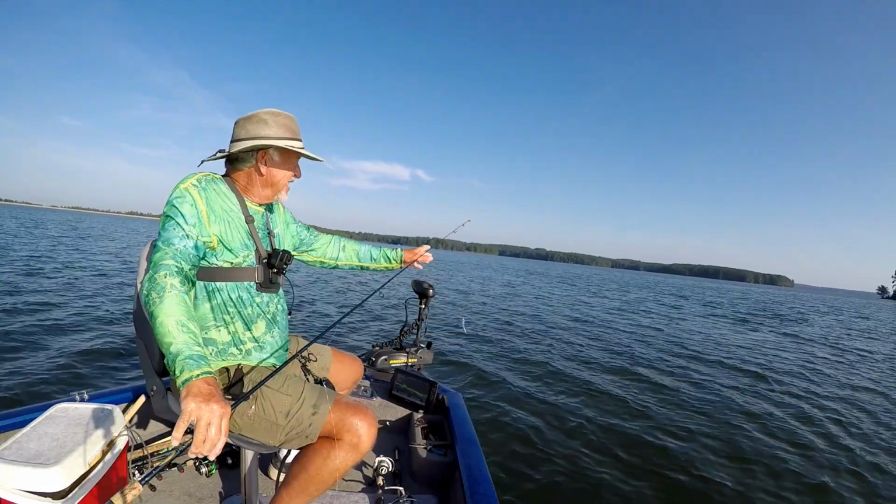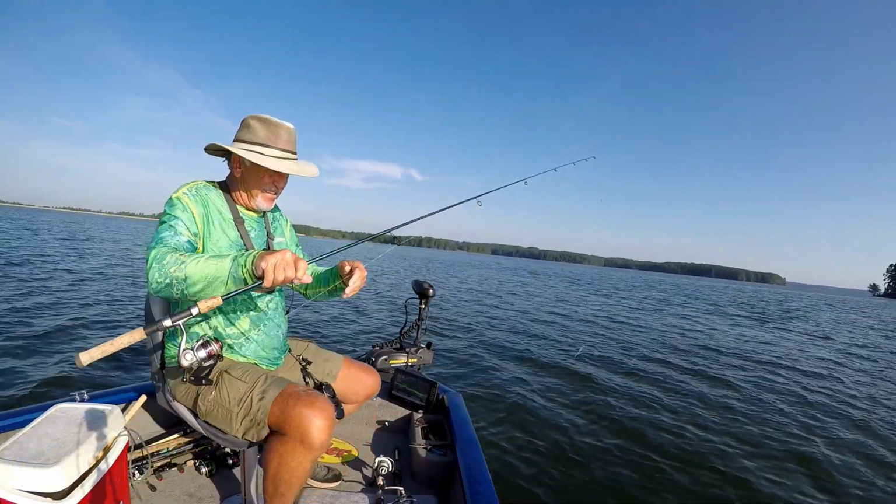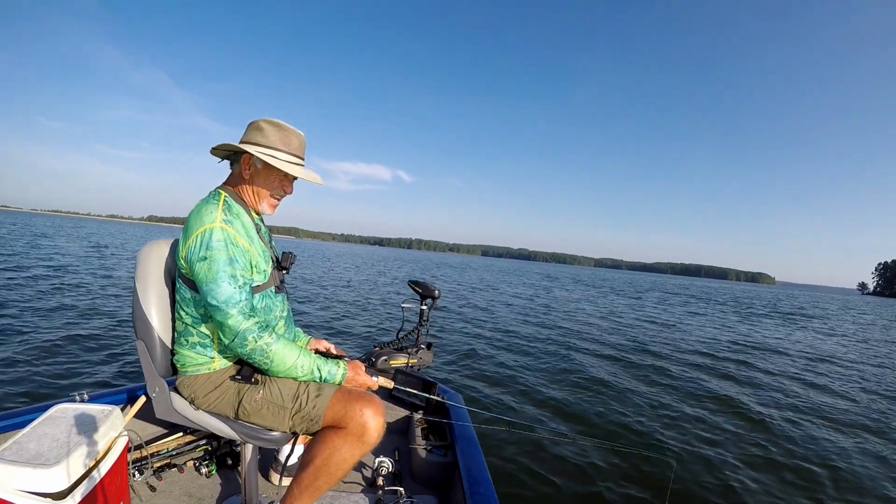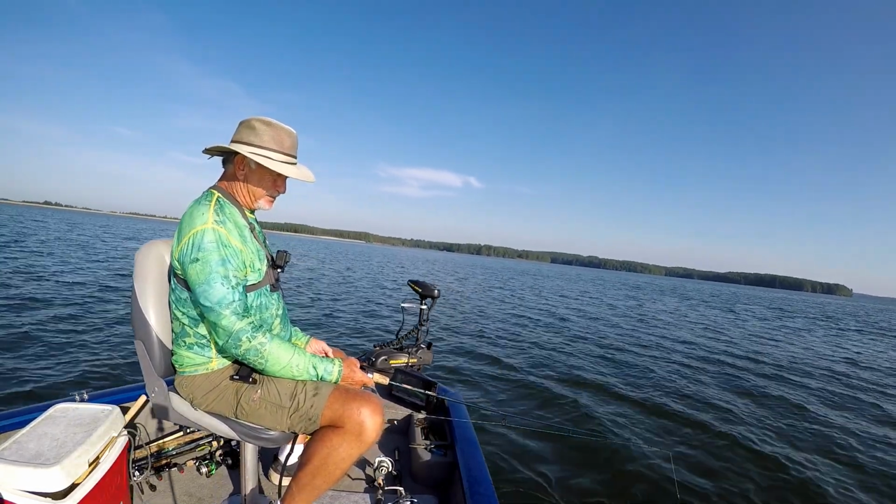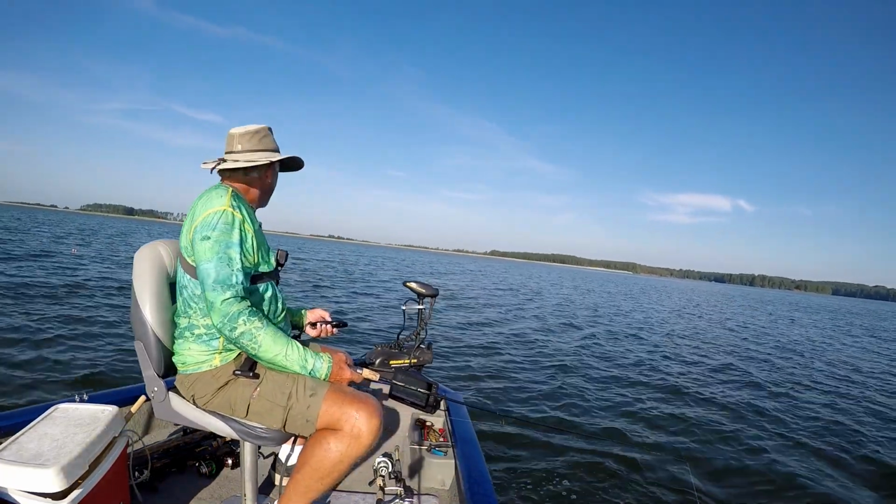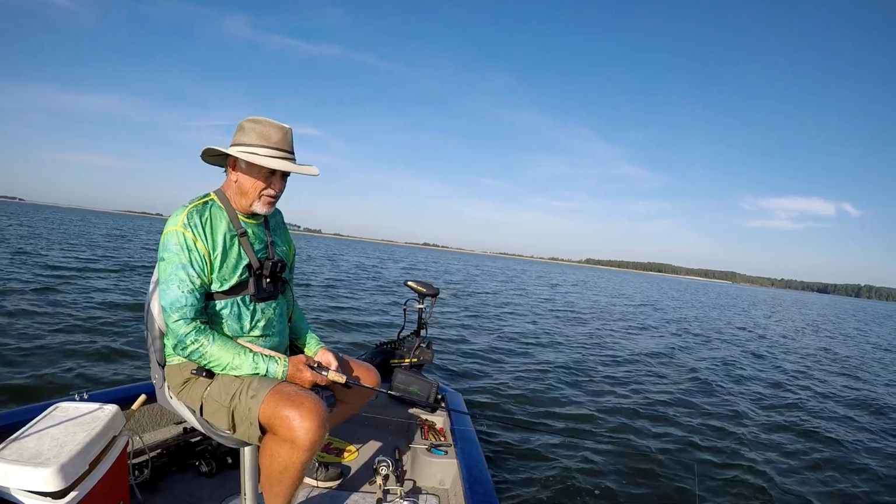Got a little problem right there. There you go. All right, I can't keep the boat up the way I want to. That's the only downfall to an aluminum boat. It's hard to hold because the wind blows it real easy. A fiberglass boat holds in spot.